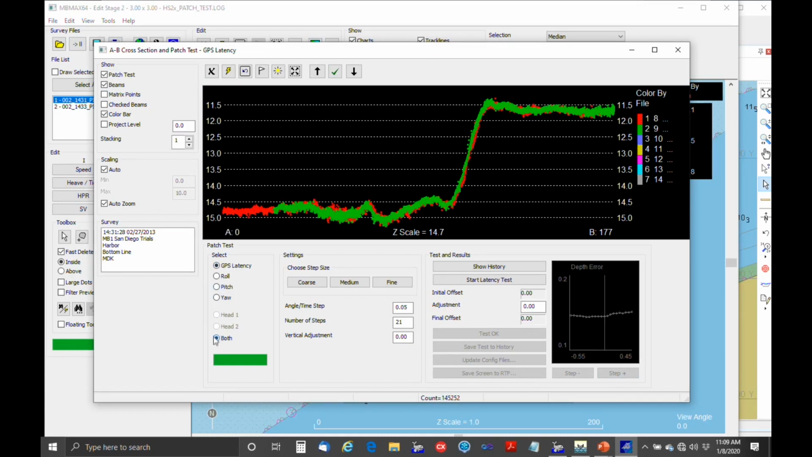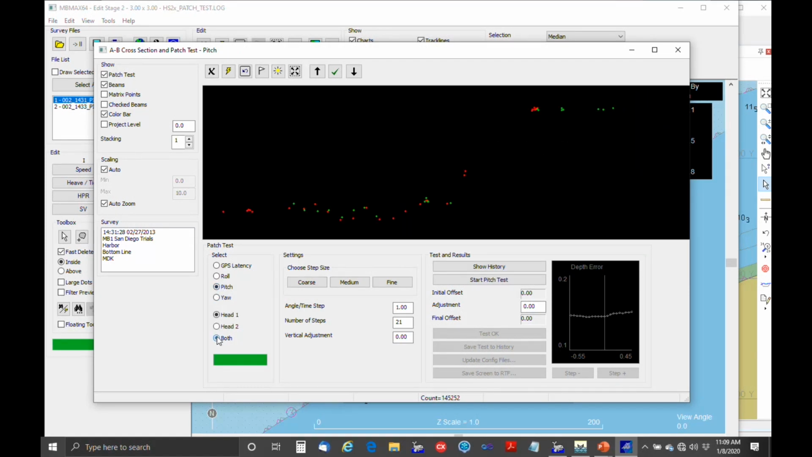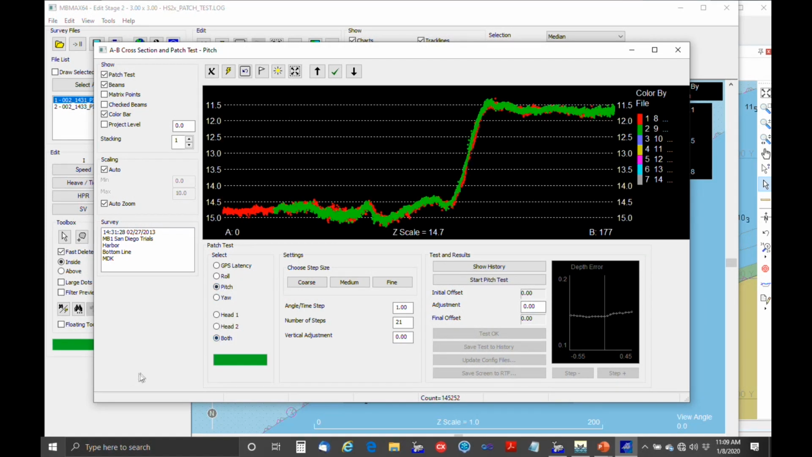Okay, and I kind of went past this before. Here's where you can select head 1, head 2, or both heads. So for pitch, we're going to select both heads and calibrate them together. Course steps, medium steps.